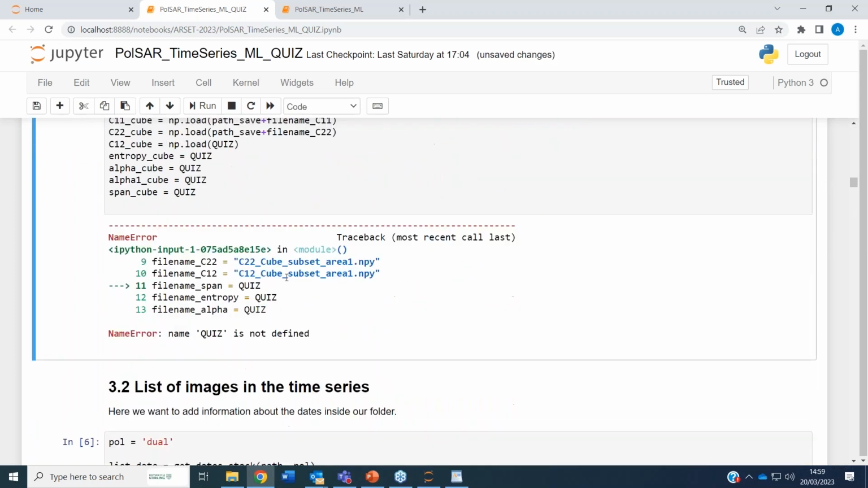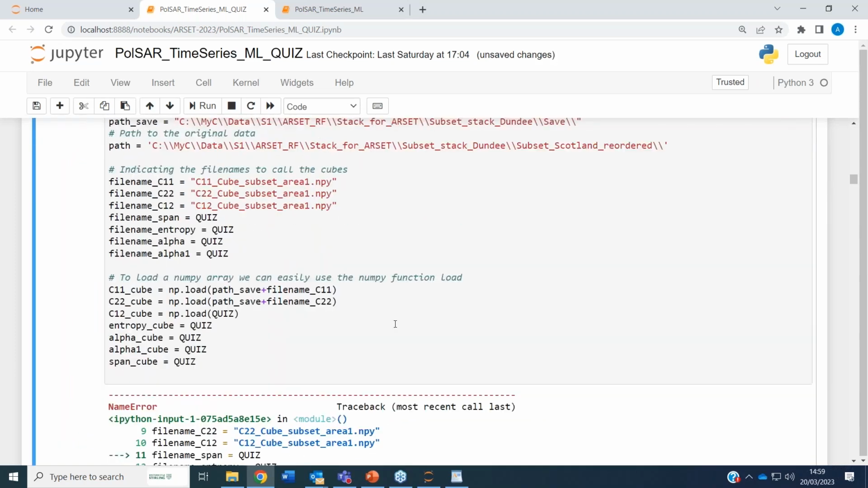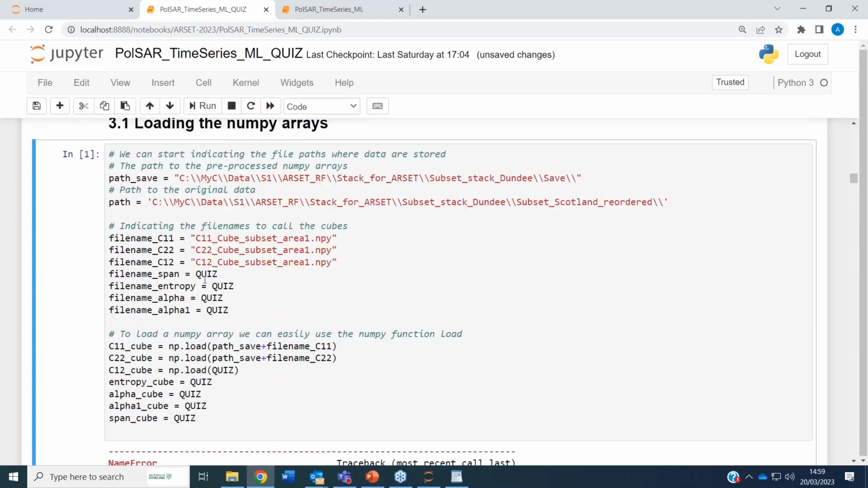When it crashes, you will have an error message underneath saying, what is that quiz? What does it mean? So what you have to do in this exercise is change the word quiz to what you actually want to do there. For instance, in this case, you will need to change this one to the span cube, so the name of the cube for the span, and so on for entropy and alpha.